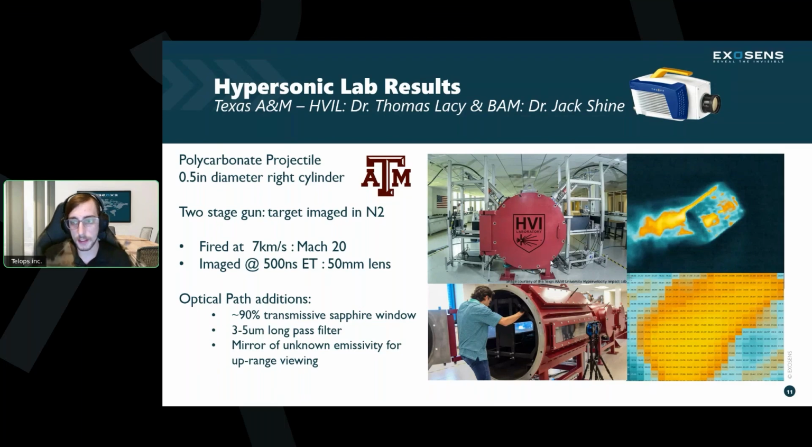As you can see in the top right, that is our image that we collected, our stop motion image. That is a polycarbonate cylinder, half an inch in diameter, that was imaged at Mach 20. Yeah, that's right, Mach 20. Those guys at Texas, they really like to shoot fast down there. Very impressive that we were able to capture this. This was actually the first shot that we ever captured with this camera. So you're sort of just waiting and hoping that everything works out, and then you trigger it properly and it comes up on the screen, and how amazing it was. So we're very happy with this.